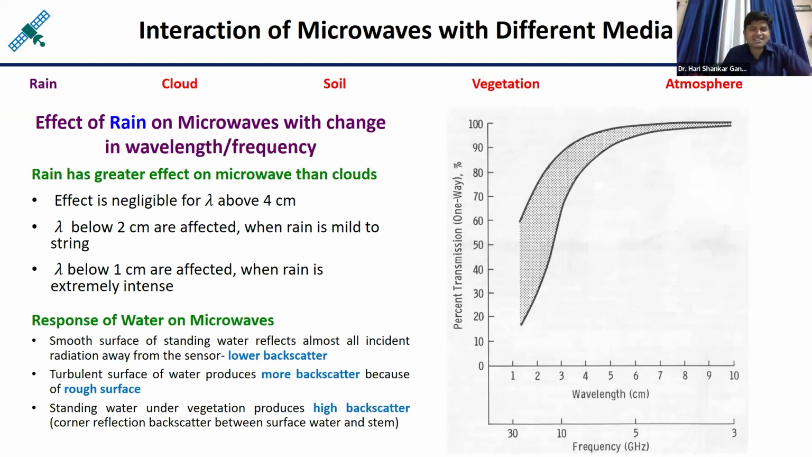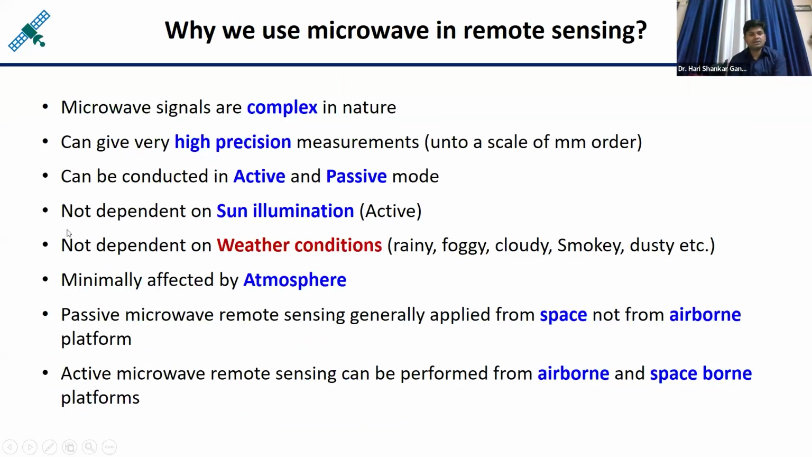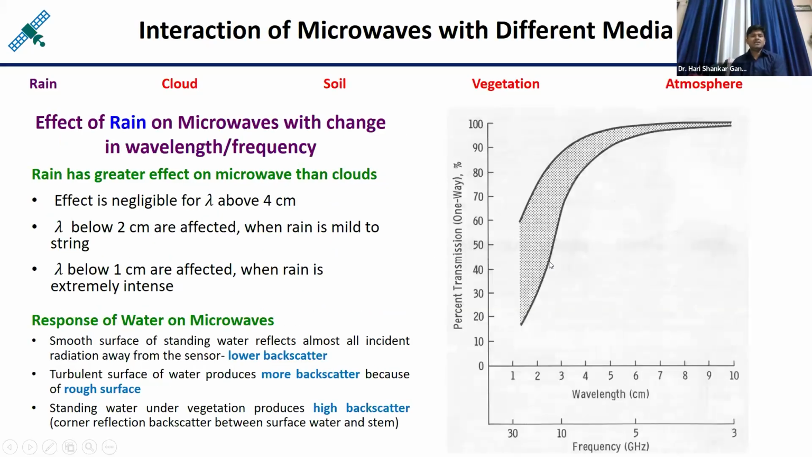Now another important thing is the interaction of the microwave with different media. As I mentioned, the microwaves are not dependent on the weather conditions like rainy, foggy, cloudy, even the vegetations and so on. So here we want to understand, if microwaves are interacting with different types of the media, then what is the effect over the microwave radiations. So here I want to explain the interaction of the microwave with rain, interaction with cloud, with soil, with vegetation, and with the atmosphere. So this slide is based on the rain, interaction of the microwave with the rainy situation.